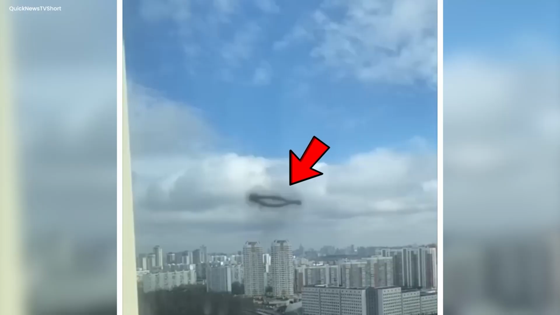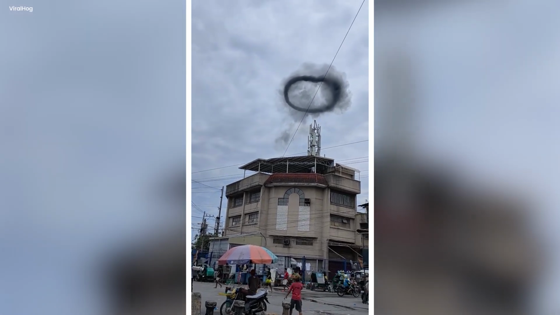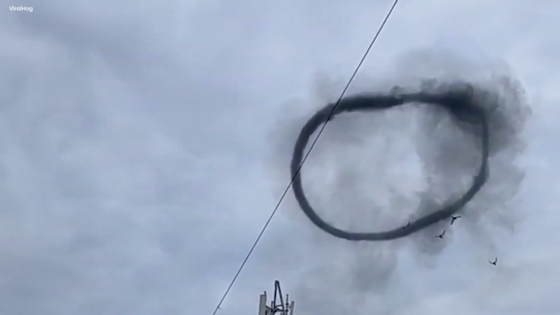Some propose it might serve as a portal to another dimension, while others consider it a unique atmospheric phenomenon. Regardless of its origin, this smoke ring is sure to deeply impact anyone who sees it.